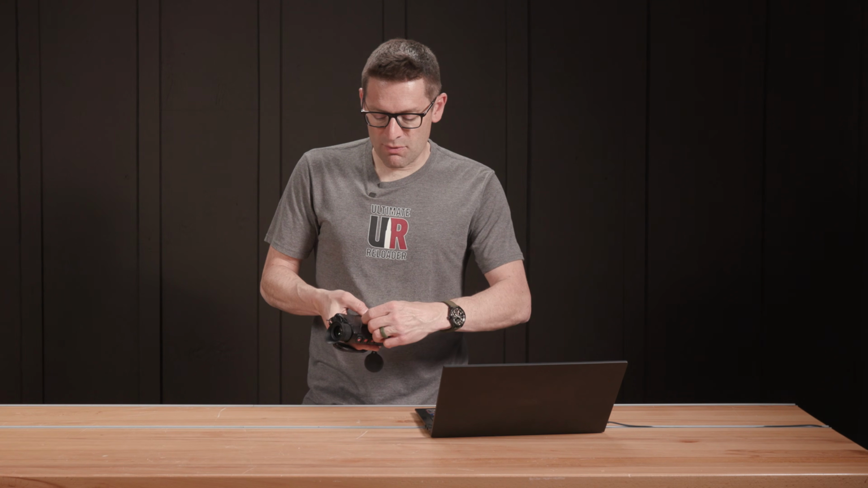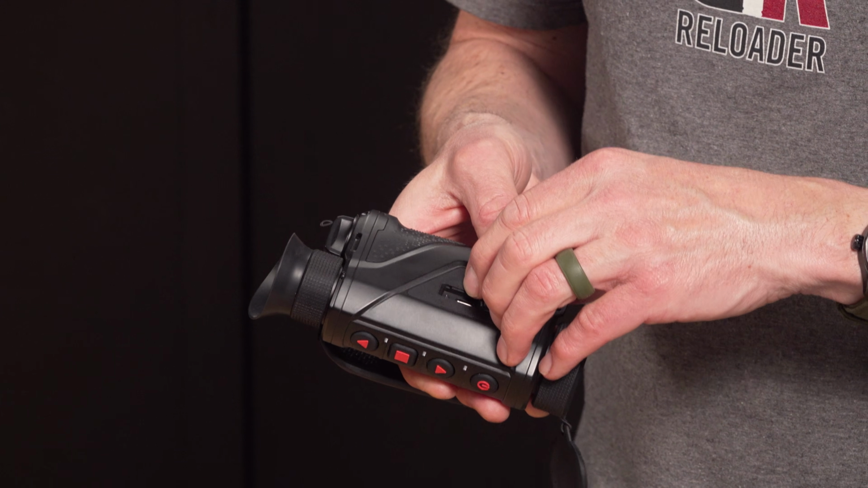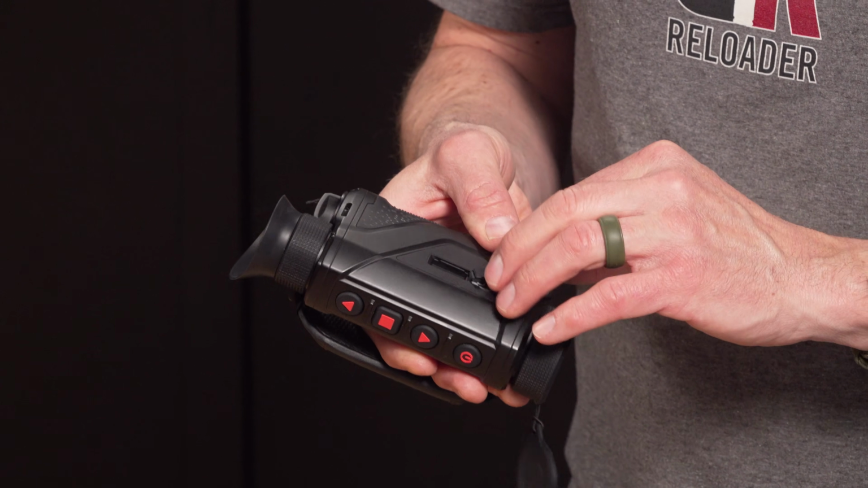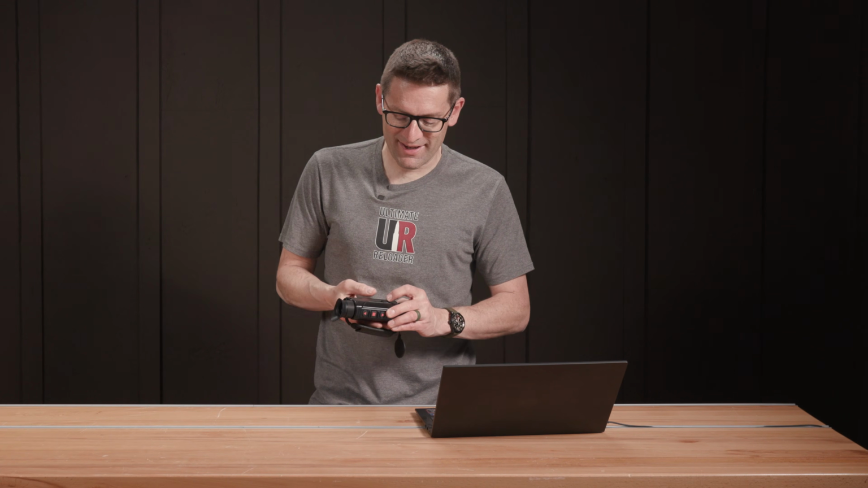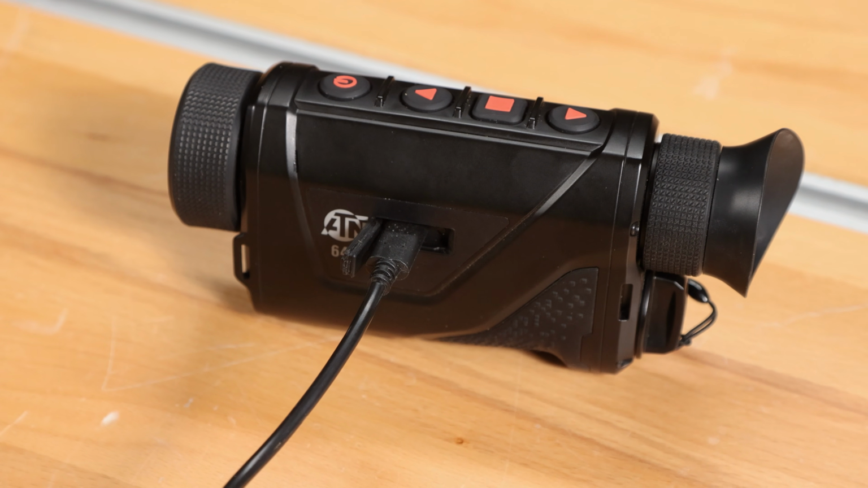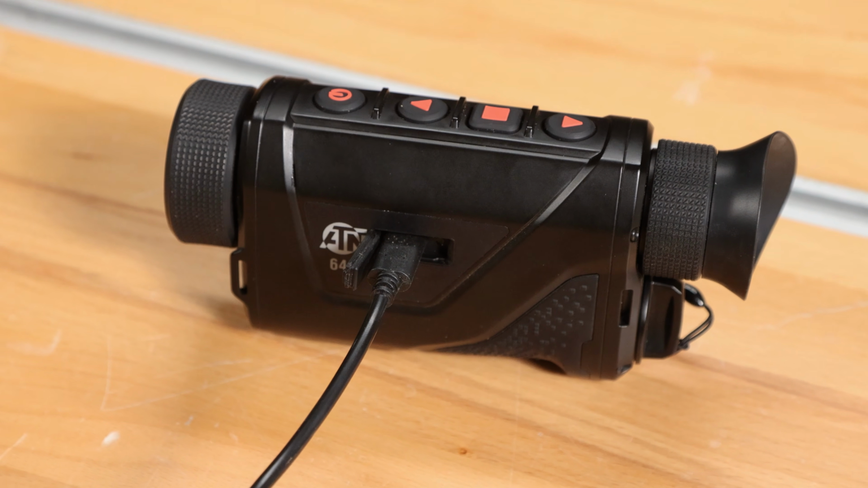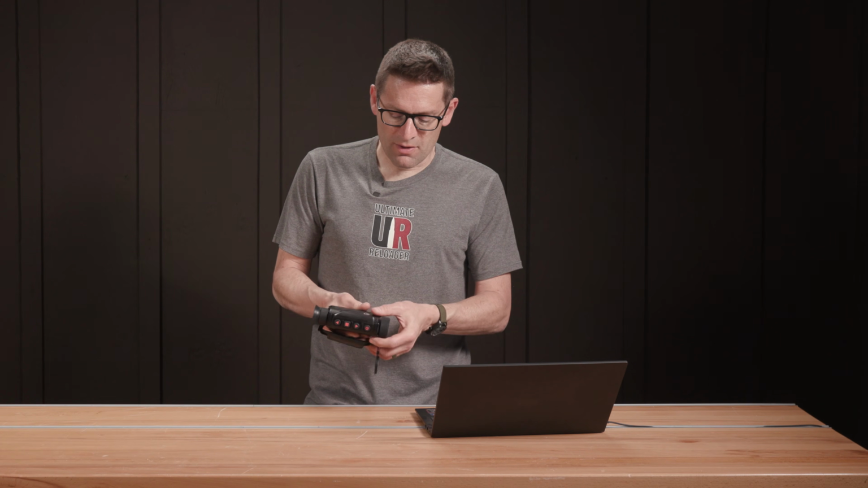We've got a USB-C port here. This is two function. First, it'll charge the internal battery. Well, I say internal, the removable battery that's inside the unit, right? And then the second function is if you turn on the unit while it's plugged into your computer, it's going to show up as a USB drive and you'll be able to browse those files. So that's super handy right there.